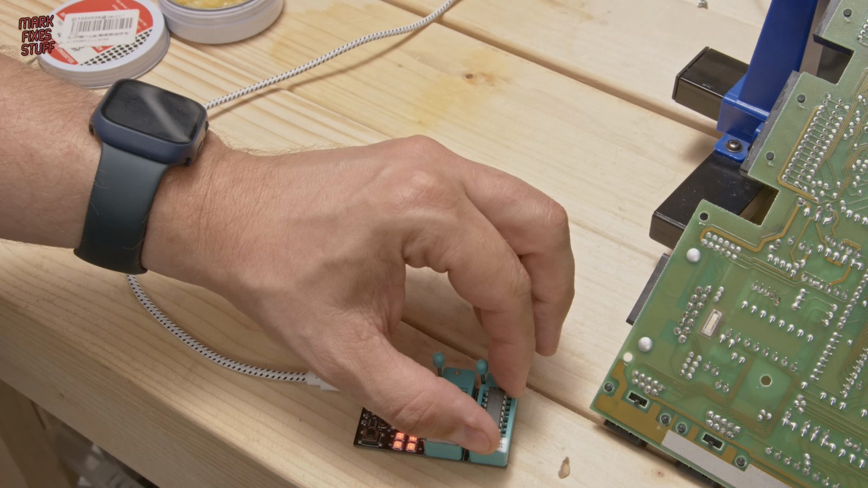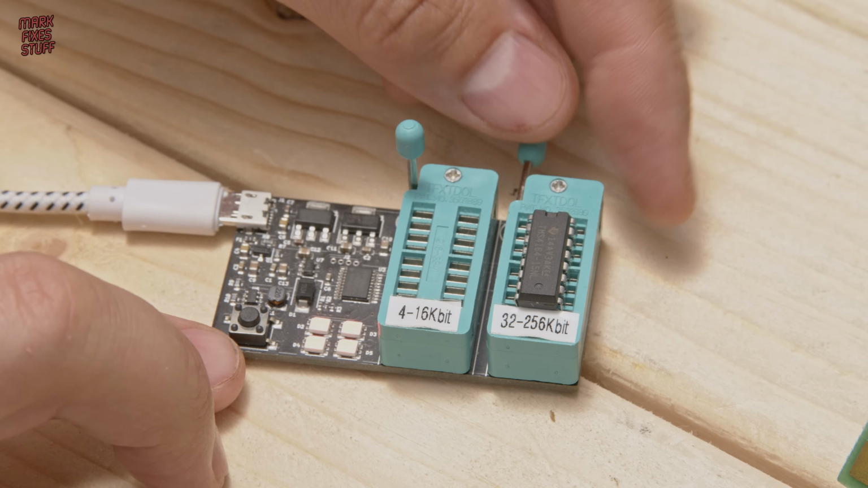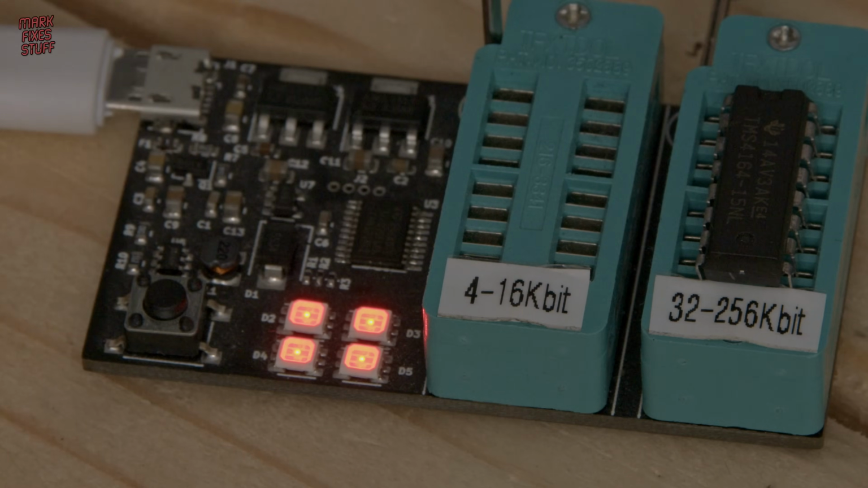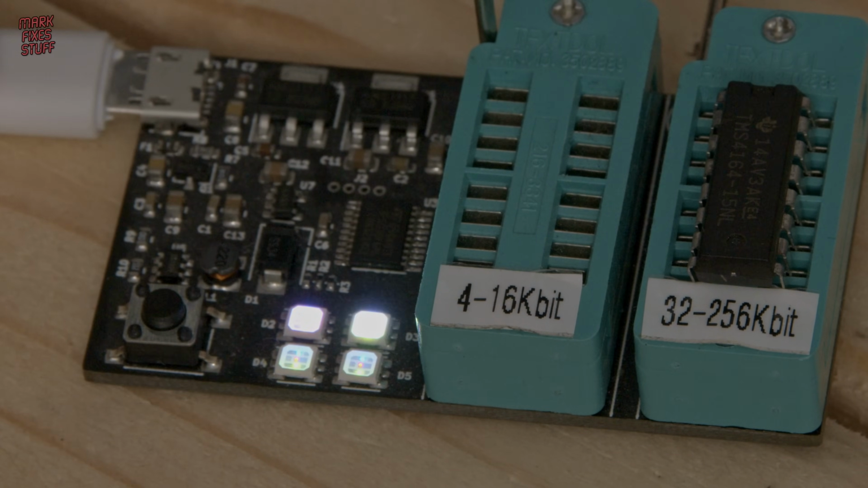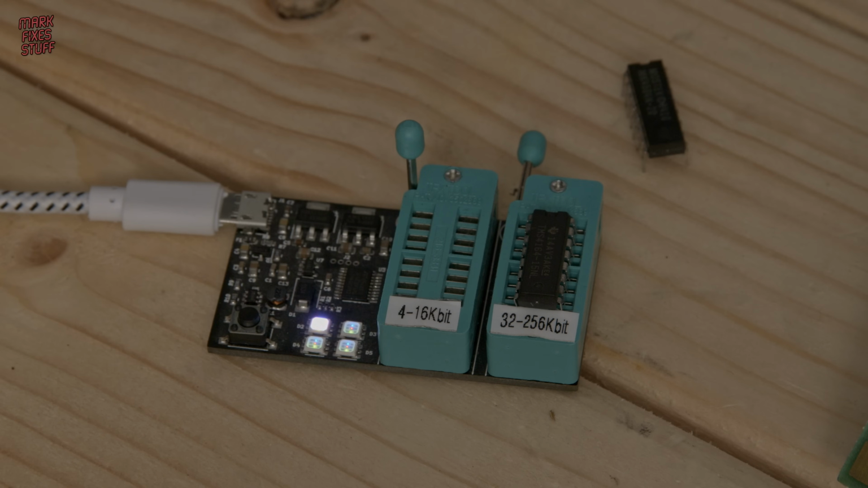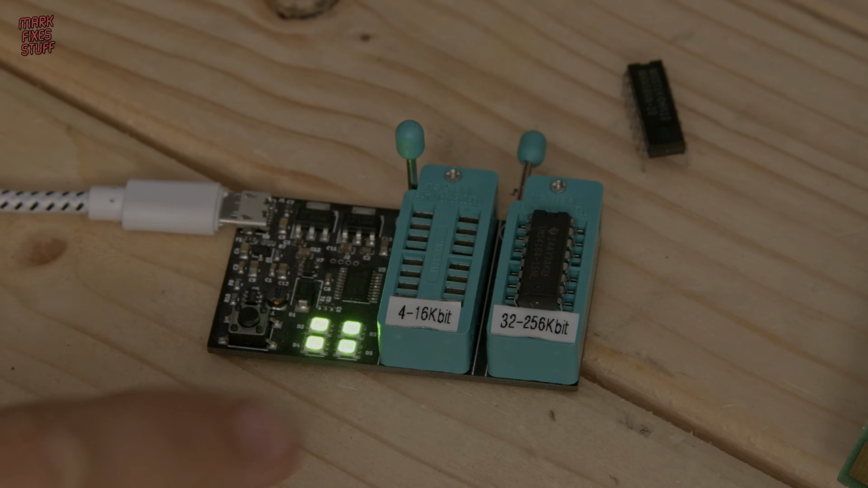1x64 kilobit RAM is often marked up with lots of different part numbers from different manufacturers, but most of them are cross-compatible. Let's test one that actually works. I hope. Pressing the button to start a new test, we can see the LEDs start flashing. So what's happening here is it's writing sequences to the chip and then reading them back. There's a whole technical spiel on how it does it and what it's doing exactly, which I've forgotten. However, the easy thing to remember is that these lights go flashy, flashy, flashy, and at the end, if you get green, it's good news. So this is a pass.